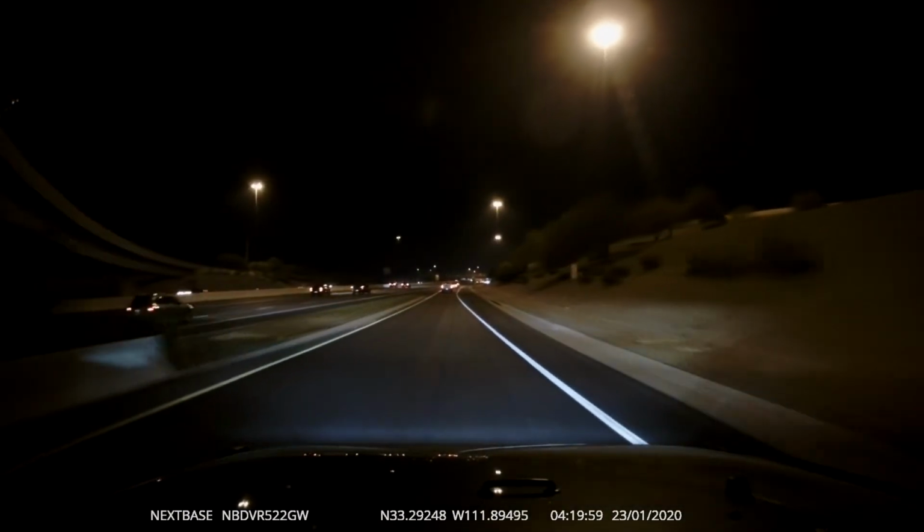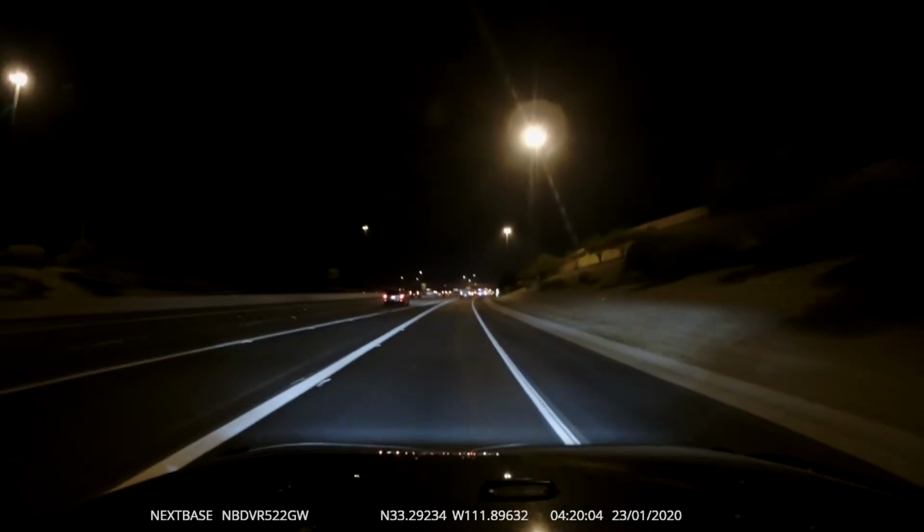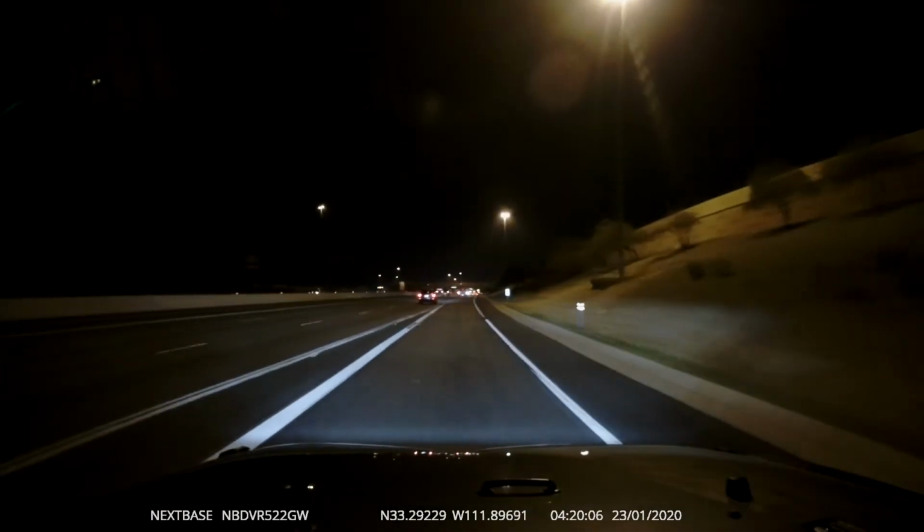Yep, it's definitely dark out. It's kind of a hazy morning too. There's actually fog here. Fog is pretty rare in Phoenix because it's always so dry and so warm, but it is January, so it is a bit cooler. It's 48 degrees right now. All right, so here I am on the highway.